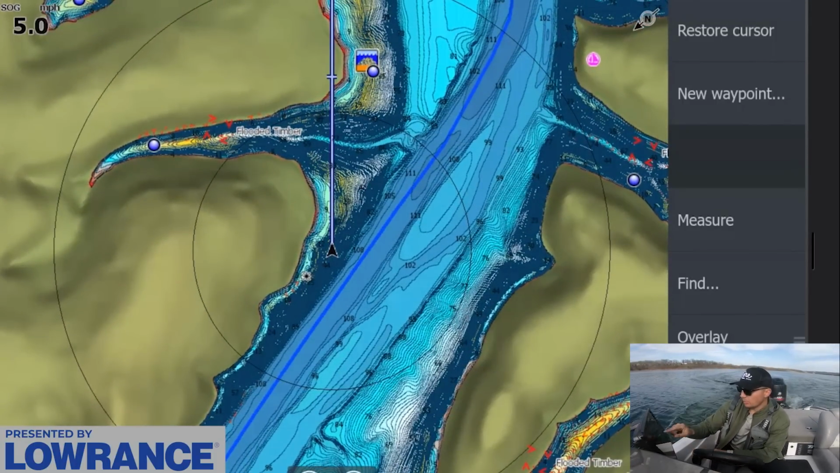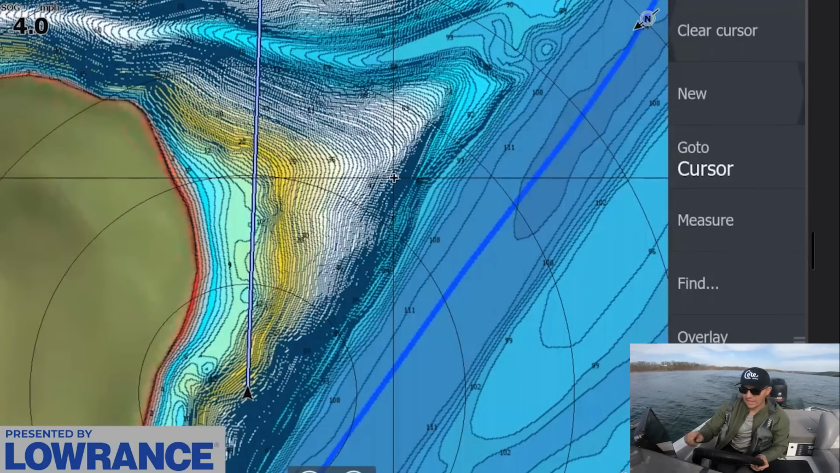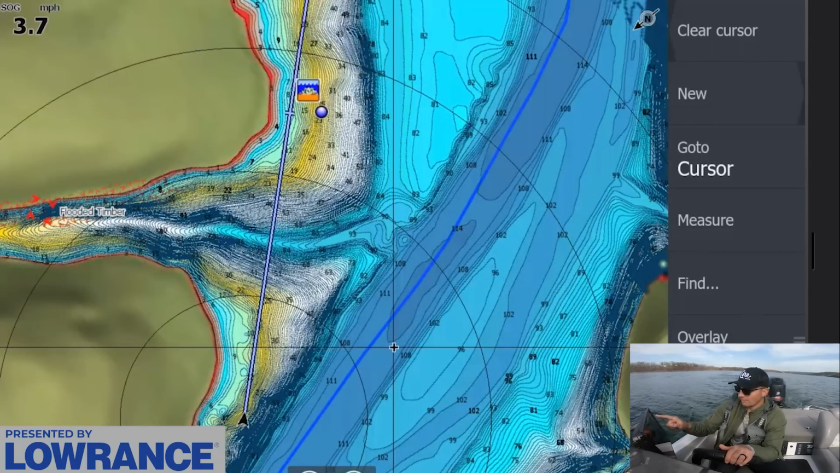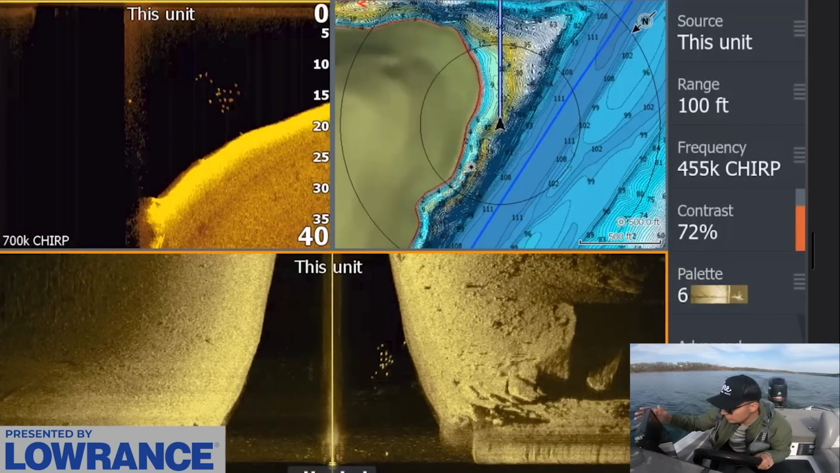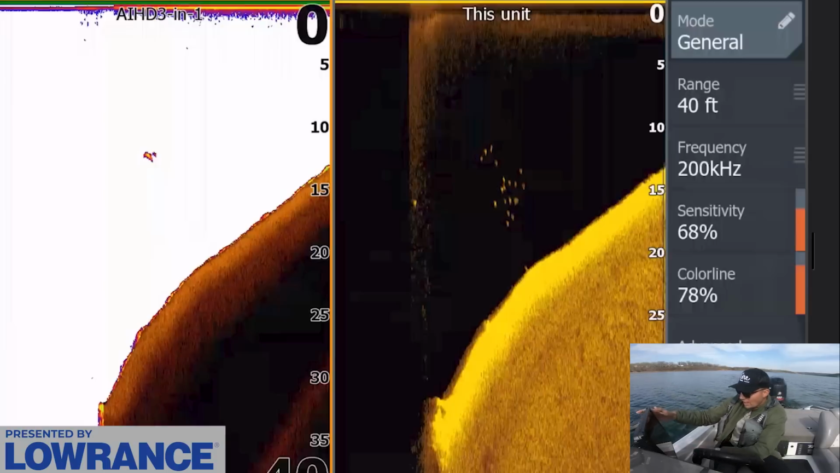Okay, so these points are a lot closer to this main river channel, so in all likelihood you're gonna have a bigger fish population on these just because they're closer to that main channel. You're also gonna have potentially more shad. Oh, there's some fish literally right there. We just drove over the top of them. Look at that, guys. An absolute wad of them.